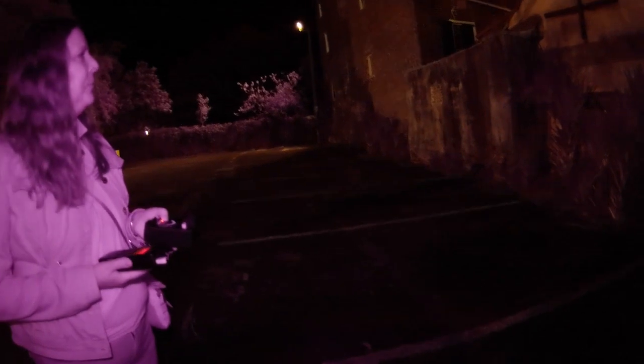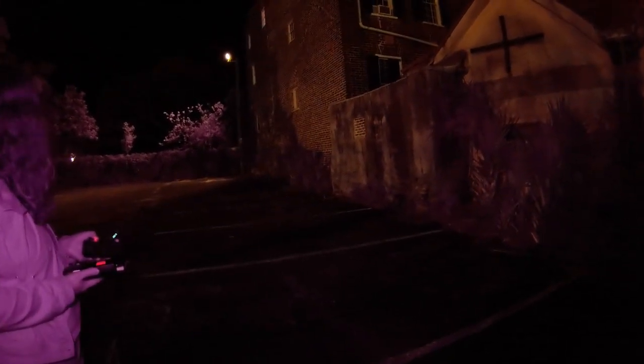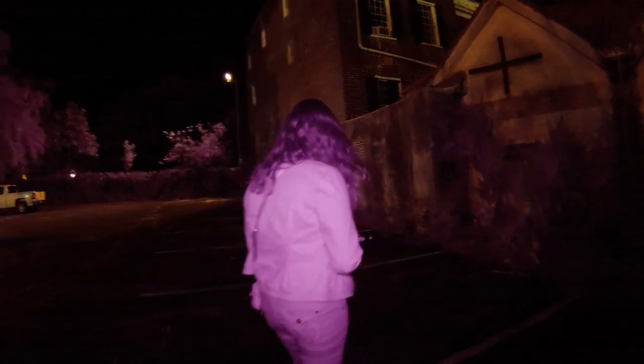I will literally freeze frame it, frame by frame, watching motion, looking at shape. Does it change? Is it misty? Is it see-through? Is it solid? I'm looking at every fine detail.